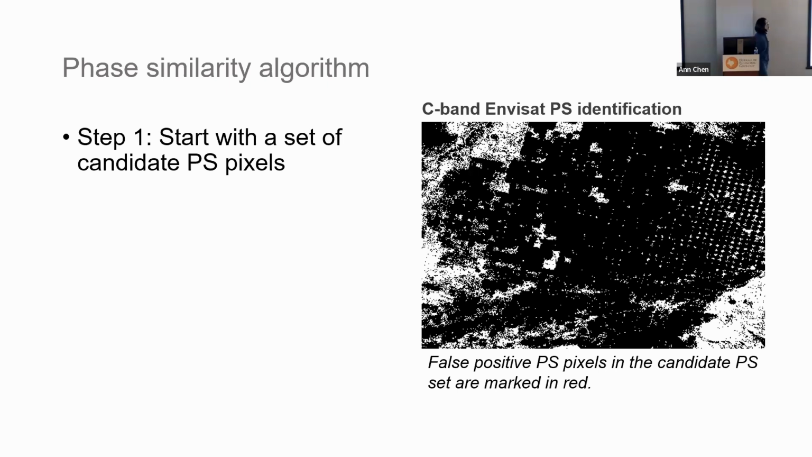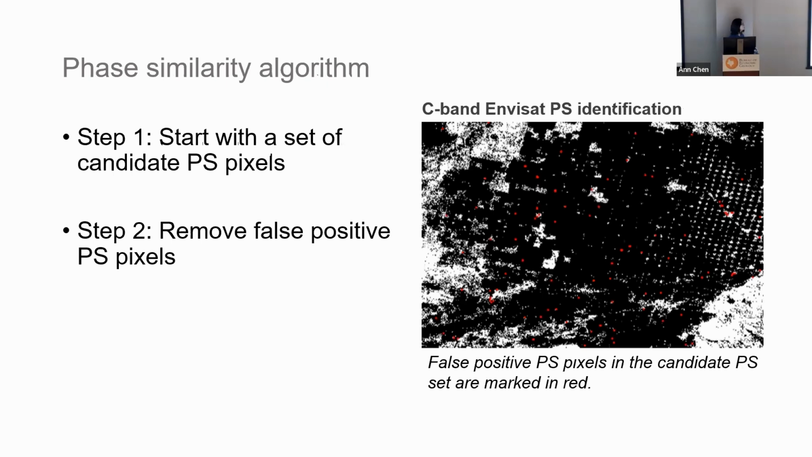So at step 1, we start with a guess instead of trying to compute every pair. There are lots of existing algorithms, right? They don't give you accurate detection, but you can start with some candidate pixels. And you can even lower their selection threshold. It's just that they might not all be right. So you could start with a set of candidate pixels using any of the existing PS methods. And step 2 is